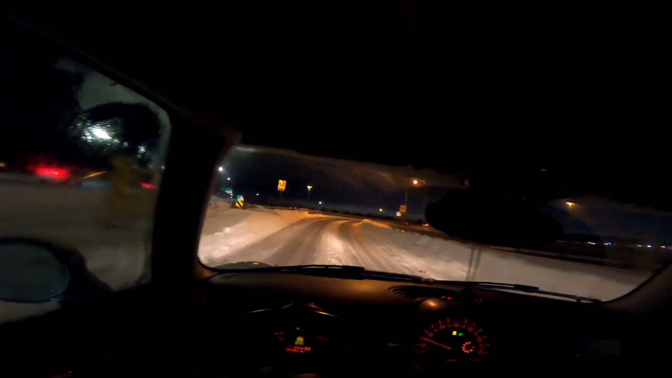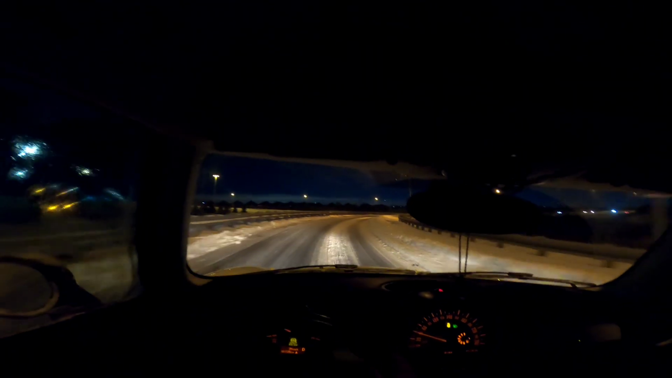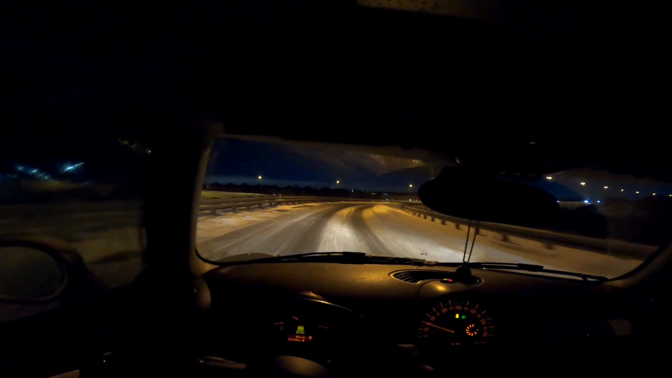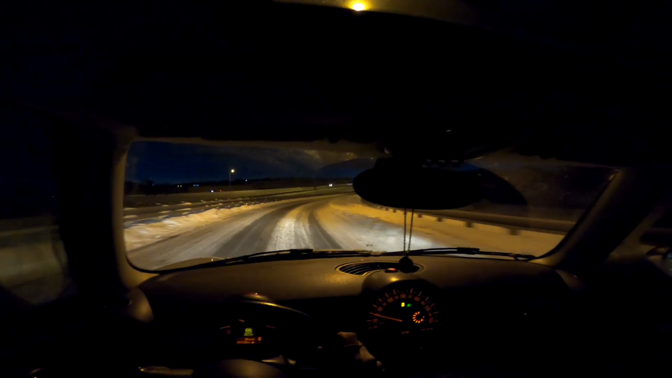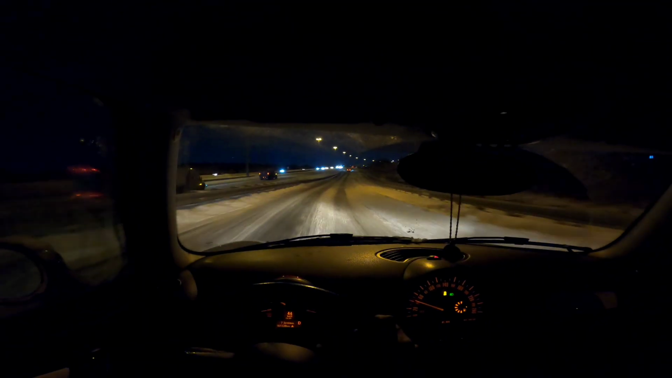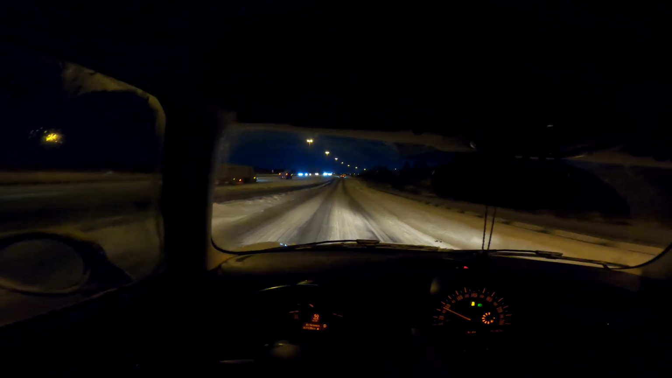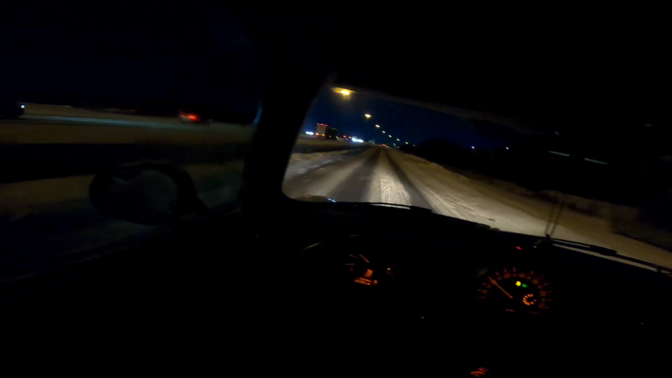This would be considered an older car, which is crazy, but this is right in my sweet spot for age of car, before things got safety standardized and digital displays. This is right in my area. Favorite era of cars, the 2000s.